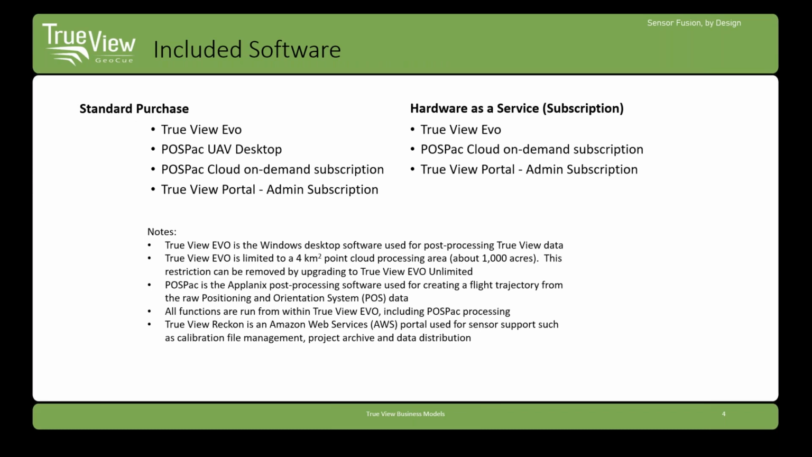The standard purchase and subscription model both include licenses of TrueView Evo, PausPack, and our TrueView portal. With a purchase unit, you'll receive a desktop version of PausPack, and with our subscription units, you'll process your PausPack data in the cloud. TrueView Evo is a core piece of software for end-to-end point cloud processing. Because we developed this software ourselves, it gives us the ability to understand the industry's needs and build tools around it. We look to streamline workflows like integrating PausPack directly into TrueView Evo, eliminating the need to jump between various software tools. Our aim is to provide a full solution and a one-stop shop.